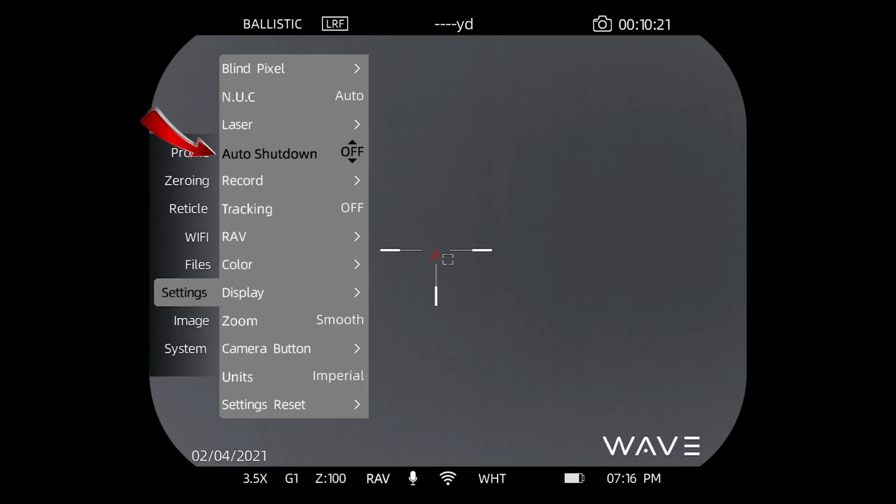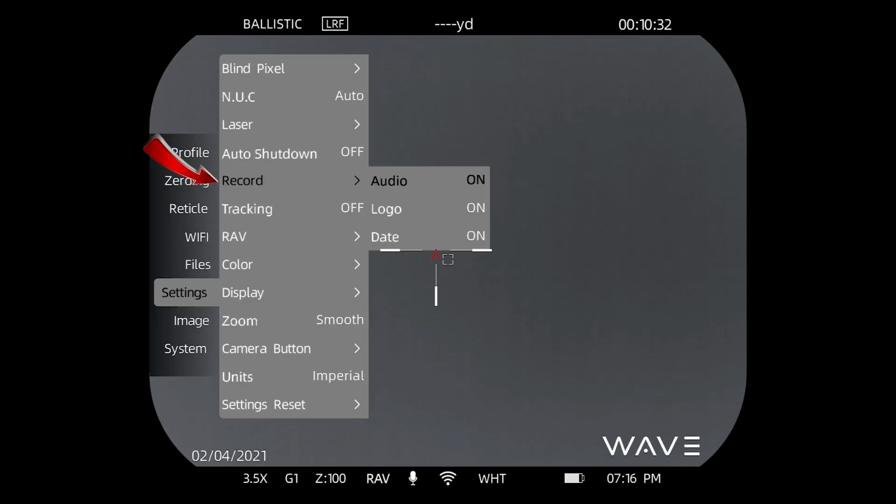Auto shutdown, of course, you can set this to turn the device off if it senses no activity. The default is off, so set that accordingly. Record. This is where you can turn on or off whether you want the audio to record with your video, if you want our company logo to record. We really like it when you leave that on. And then, of course, the date, which will appear at the bottom left. If you want to record the date, that's fine.